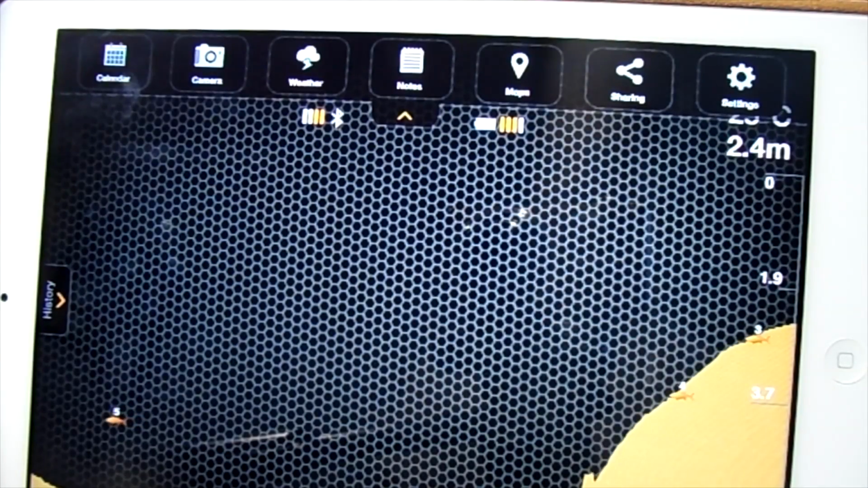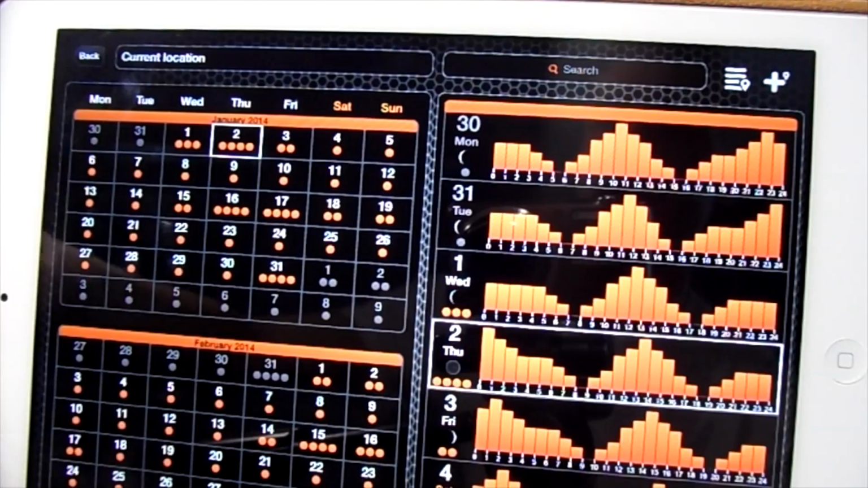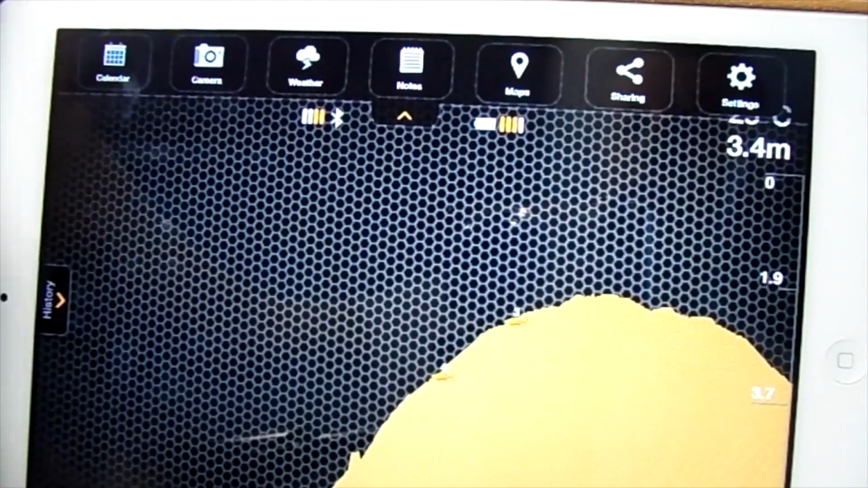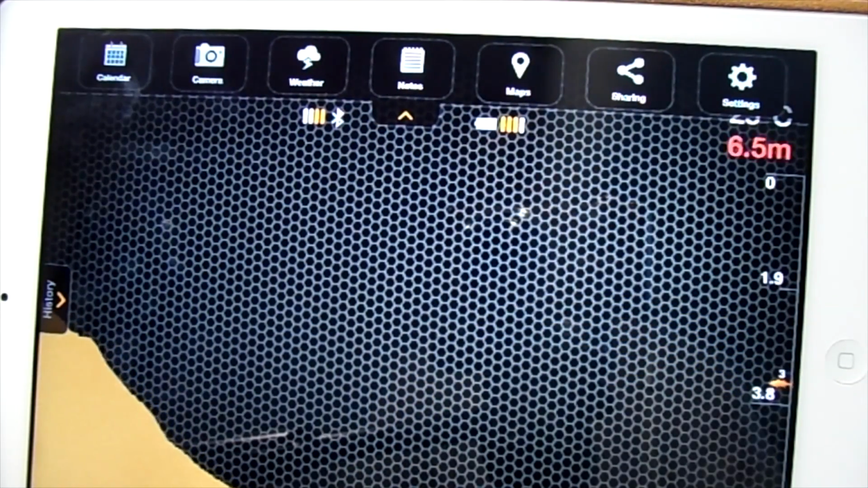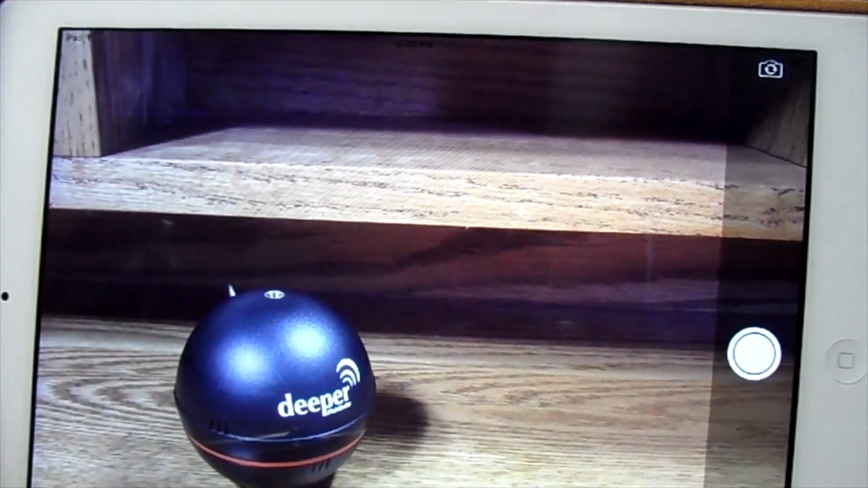Looking at the app itself, on top you have a calendar, so you can keep an eye on, I don't know, when good times are to fish. It's got the moons and everything there, so that's all fishing information. I do a little bit of fishing myself. You also have a camera app, so if you do happen to catch a fish, you don't actually have to leave the app in your phone or iPad to take a picture. You can just hit that and boom, that pops up. So that's pretty awesome in itself.